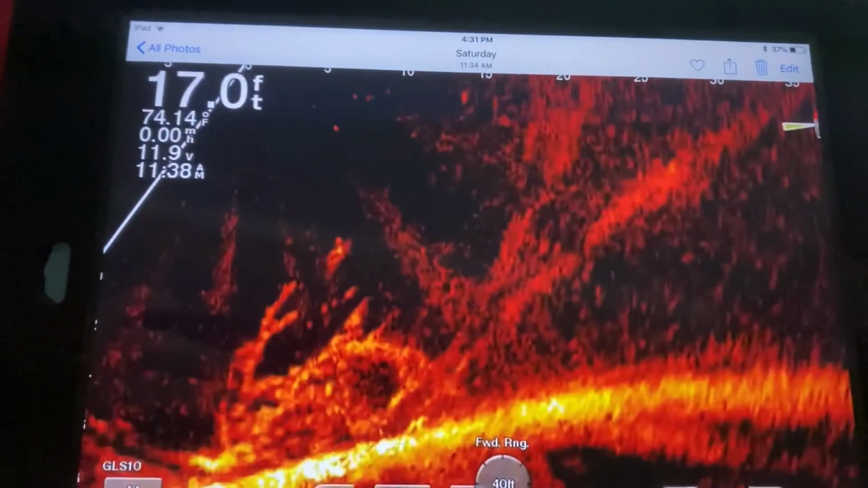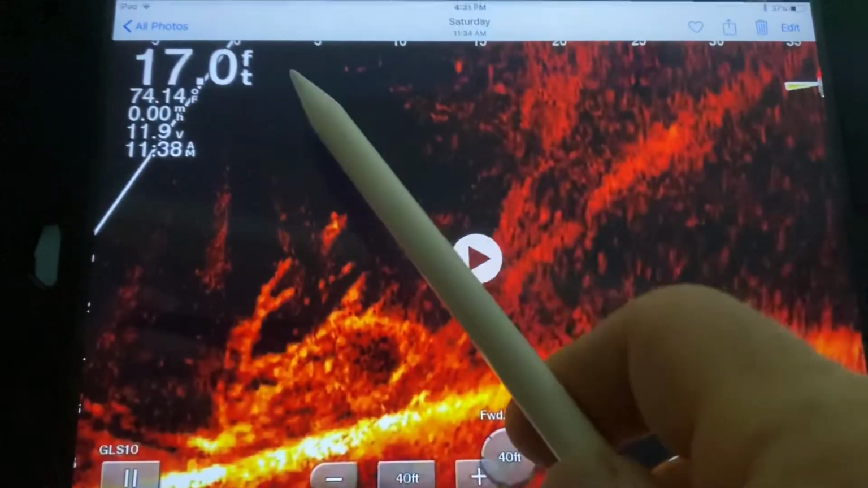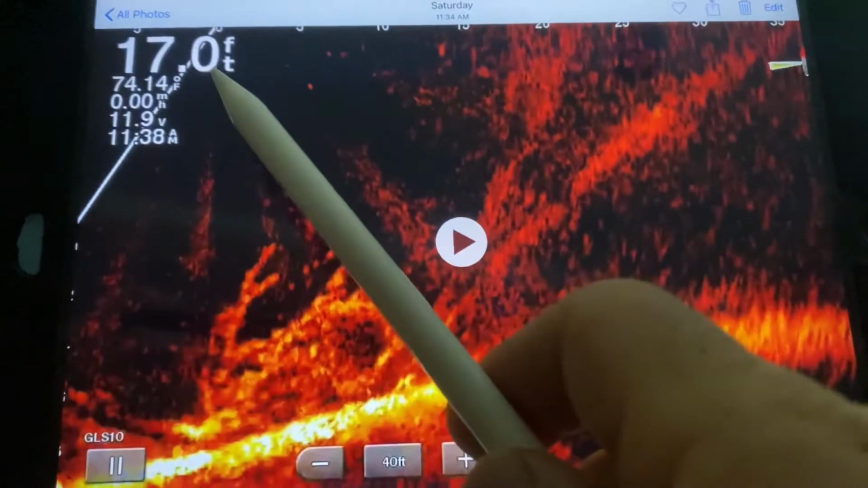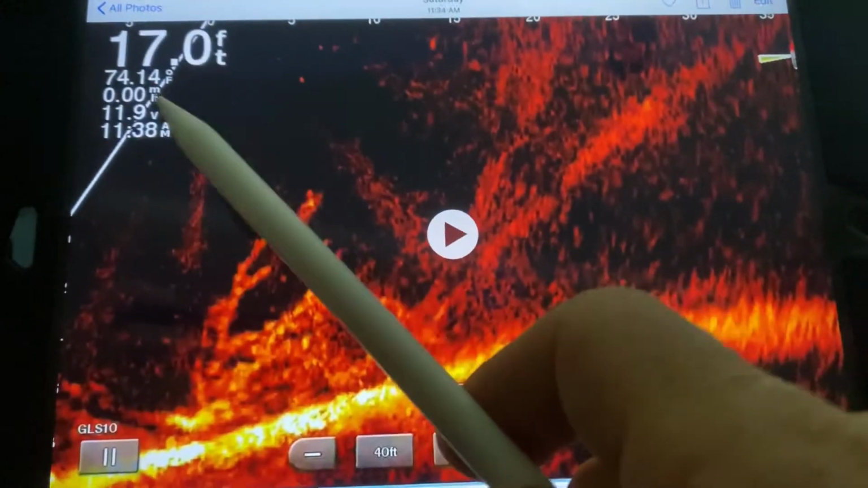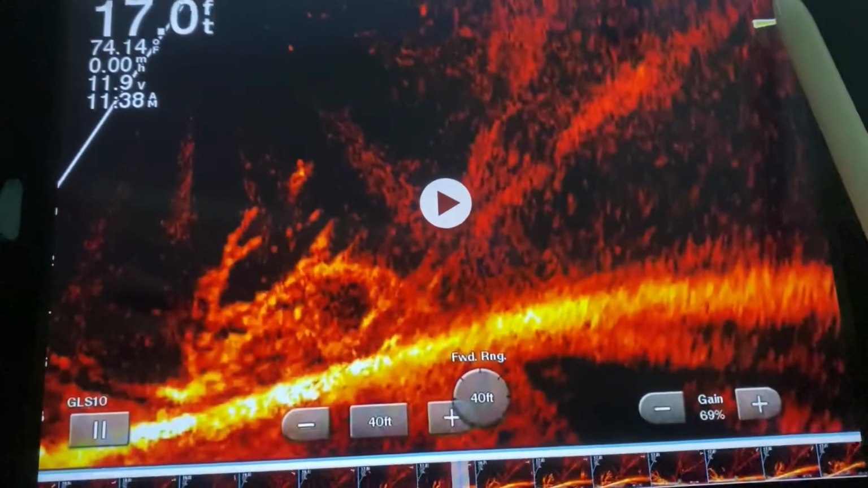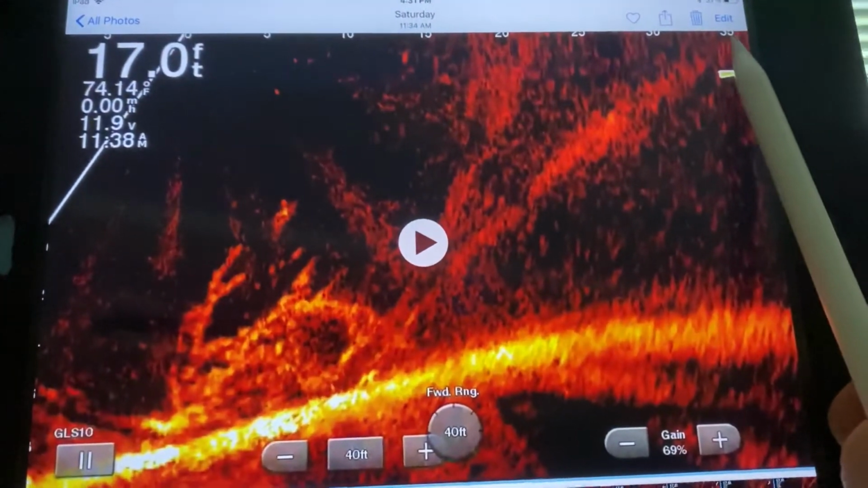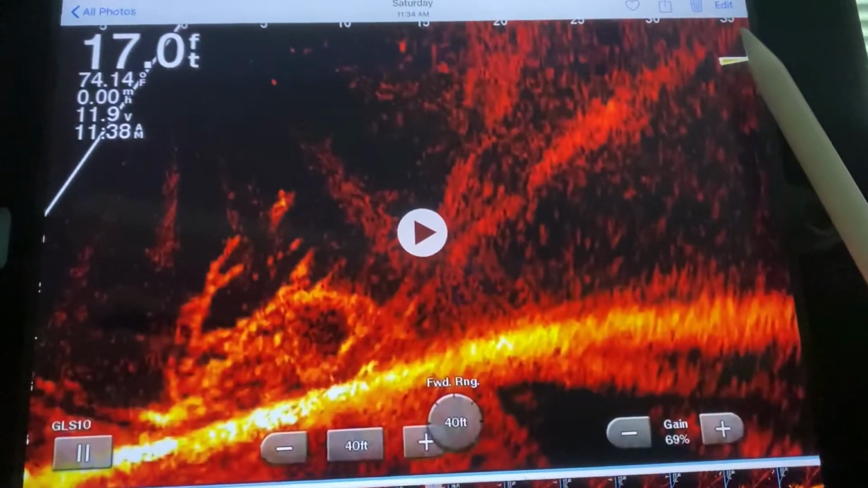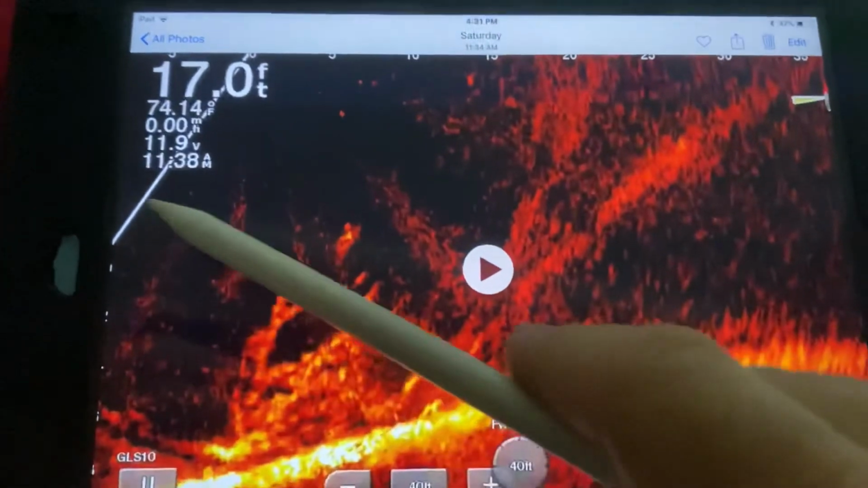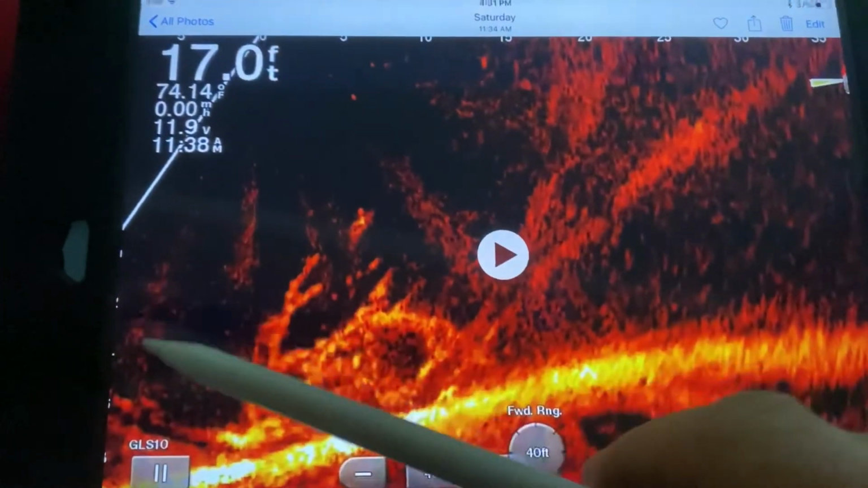What you can also see here is my distance from my boat. My boat would be right here. I'm in 17 feet of water. I have my voltage displayed. I have this set out to 35 feet in front of the boat, or in front of the transducer, whichever way the transducer is pointed. And then you can see this is a depth measurement on this side.